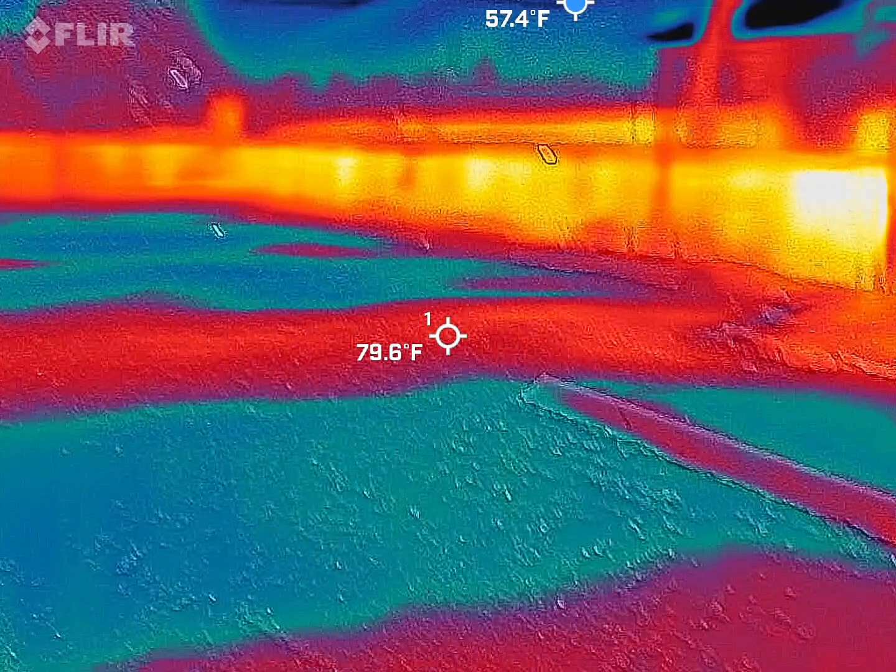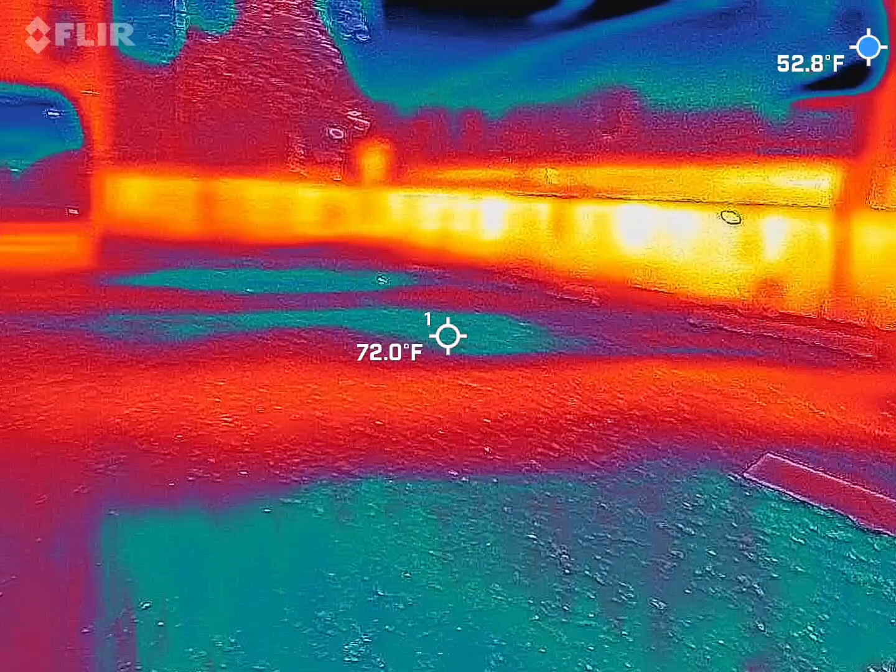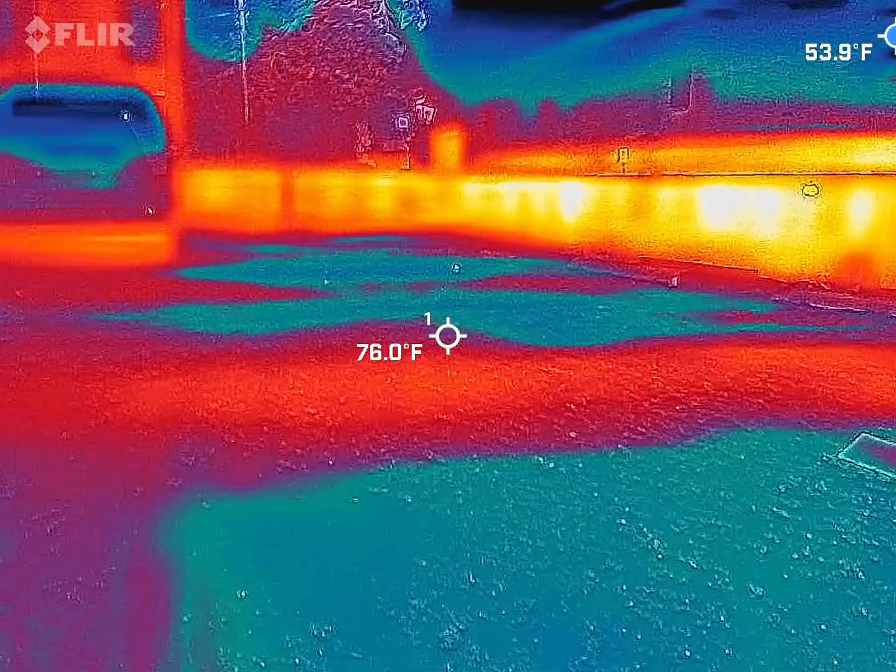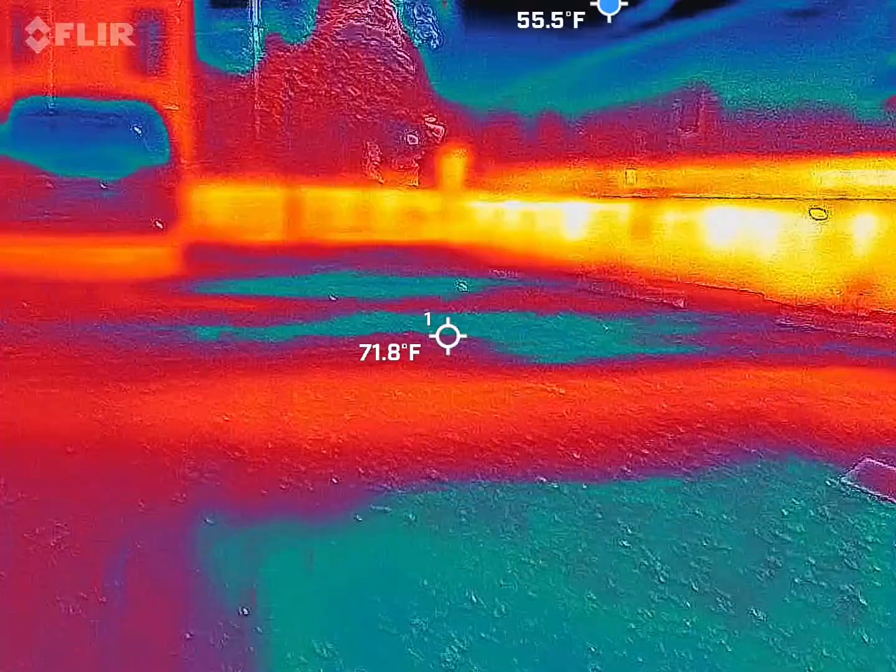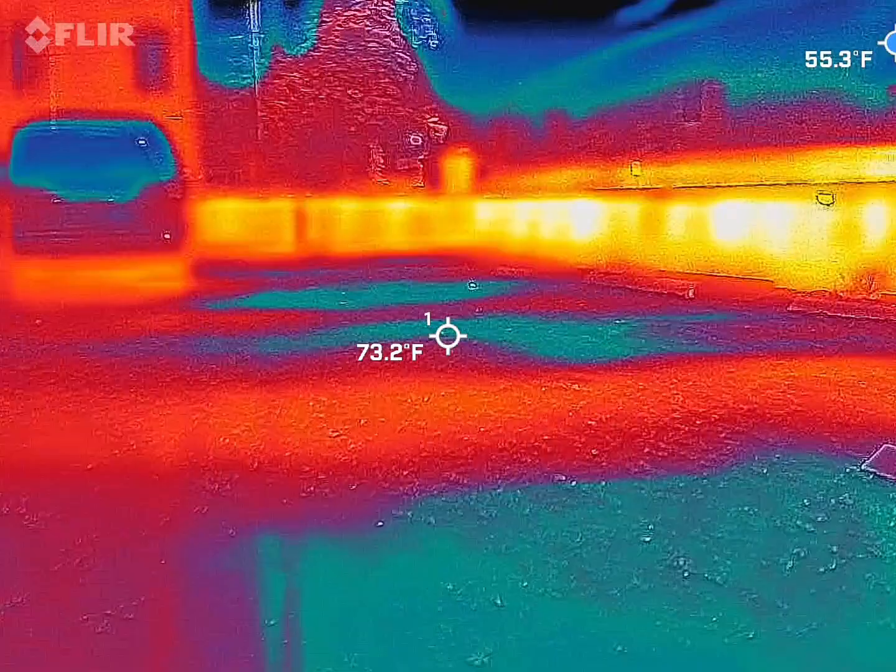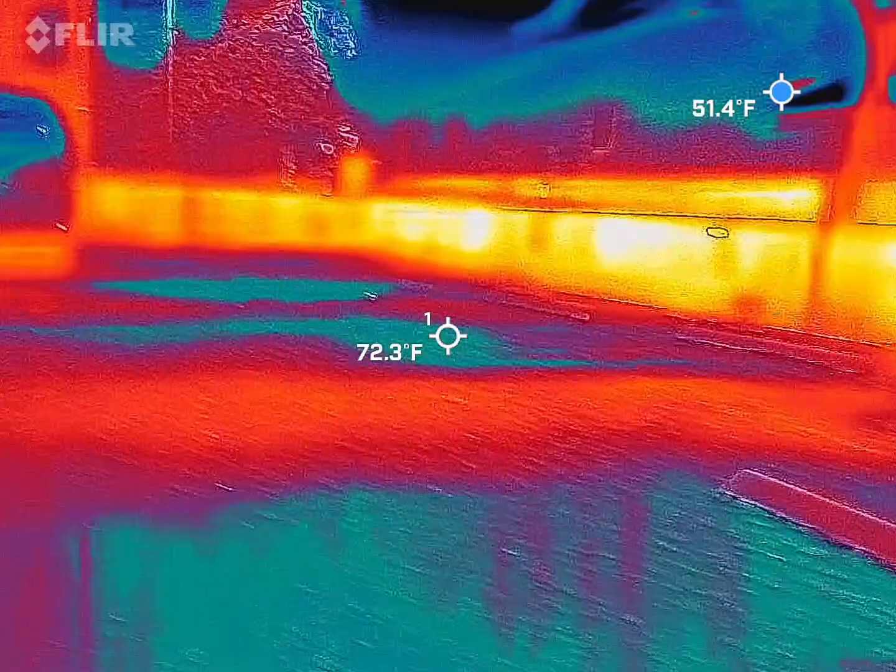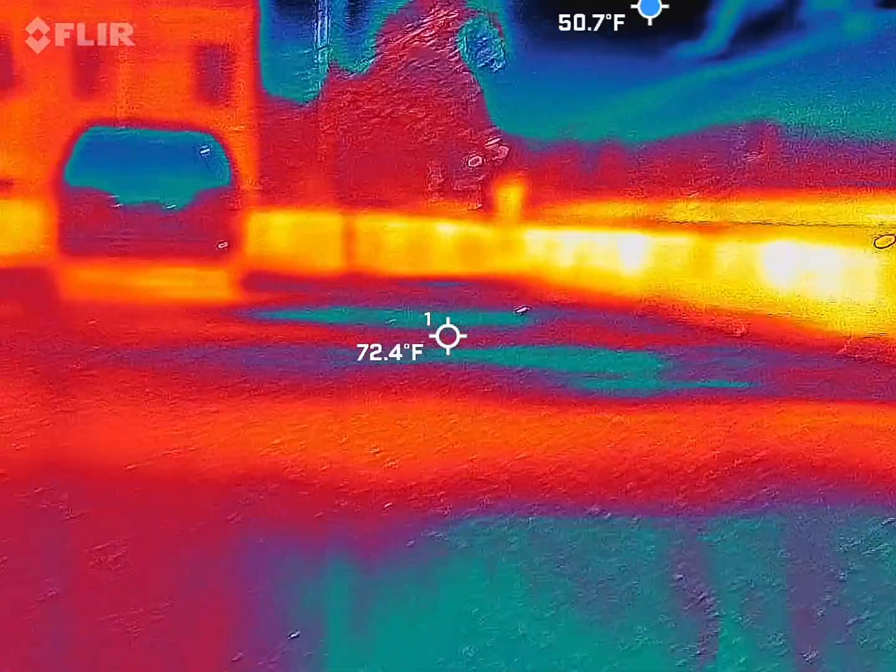We're looking at getting one kind of like that, except it has one where you can see where things are moving around. Like if someone was to pass in front of it, it works. Excuse me. So it shows, like if I went from left to right, you could see on a grid something moving left to right. So it picks that up. Cool.